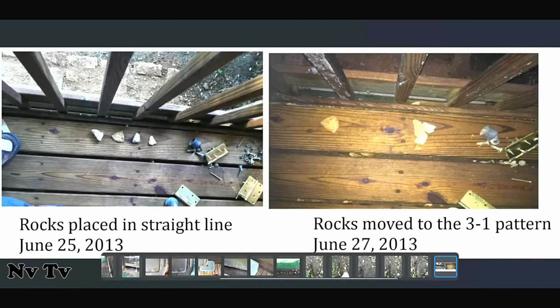Here's another thing. I was doing some work on the deck, and it was time to go in, so I just lined these rocks up on the 25th of June. This was done on the weekend, and I had to go to work a couple days later. I come back, and you can see here, number one, there's dirt on the railing from handprints, and you can see here, one rock, the 3-in-1 pattern.